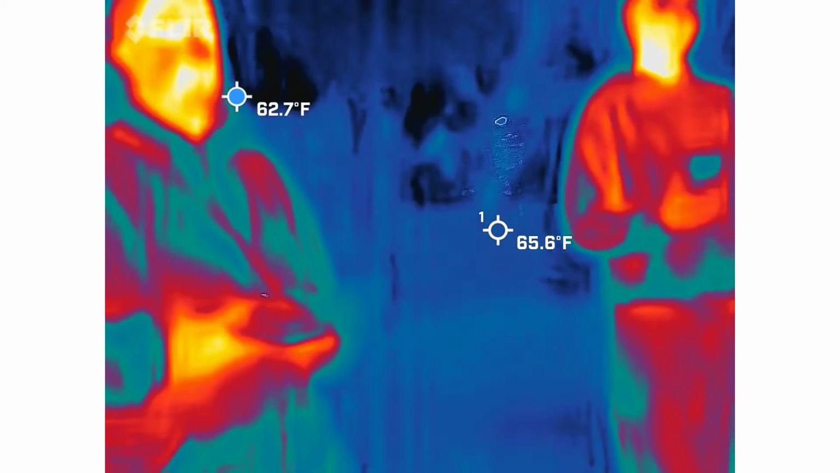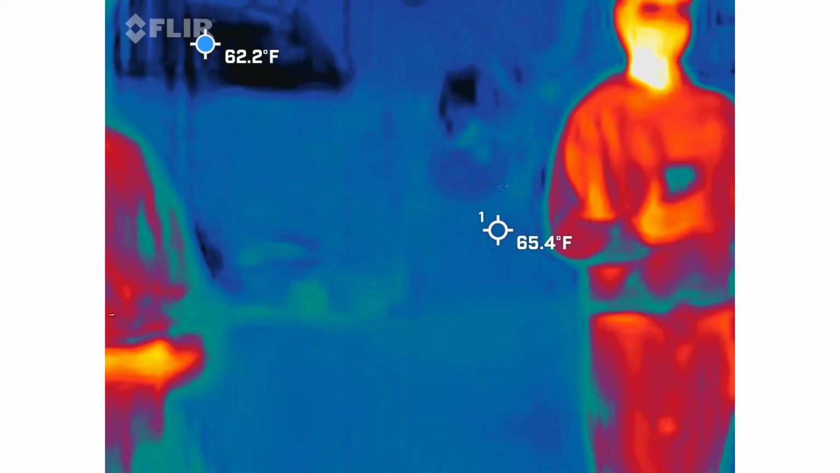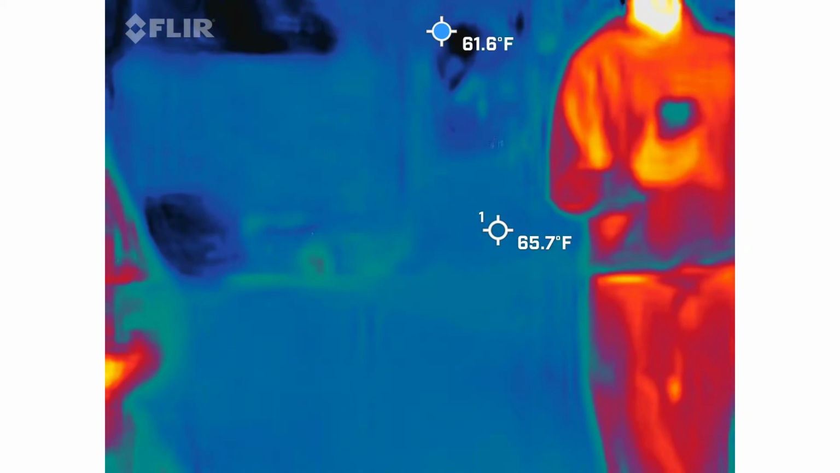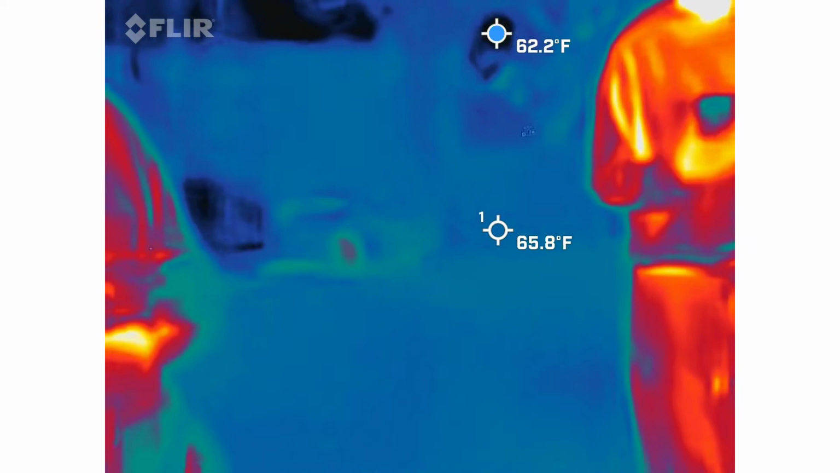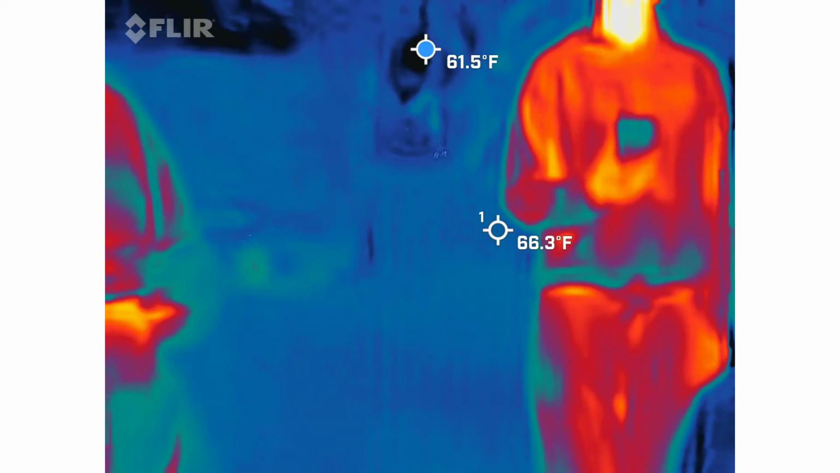I made that joke at the beginning. It's a lot easier to find a cold spot if there's a warm spot in the frame to give us the contrast of colors. The other thing is to try to keep the sky out of view. The reason for that is because the blue dot we discussed earlier defaults to the sky because there's no surface. It will give us false positives of negative degrees when we're at 60 degrees down here on the ground. Gotcha. So keep that in mind.